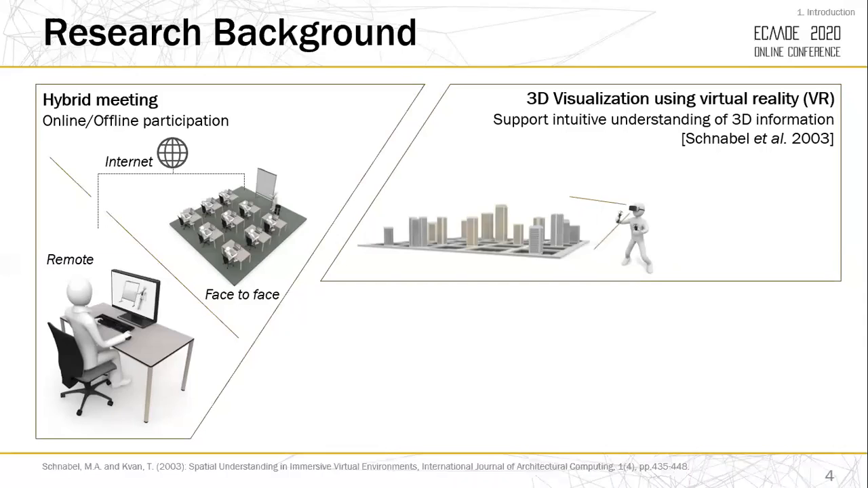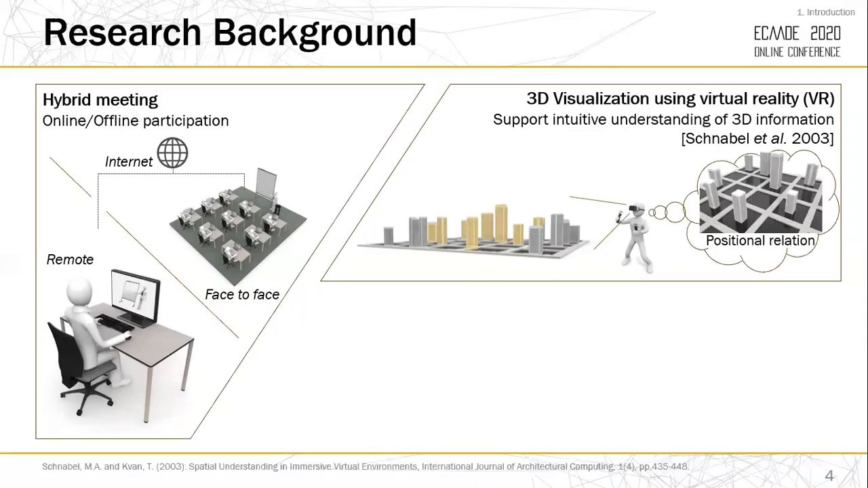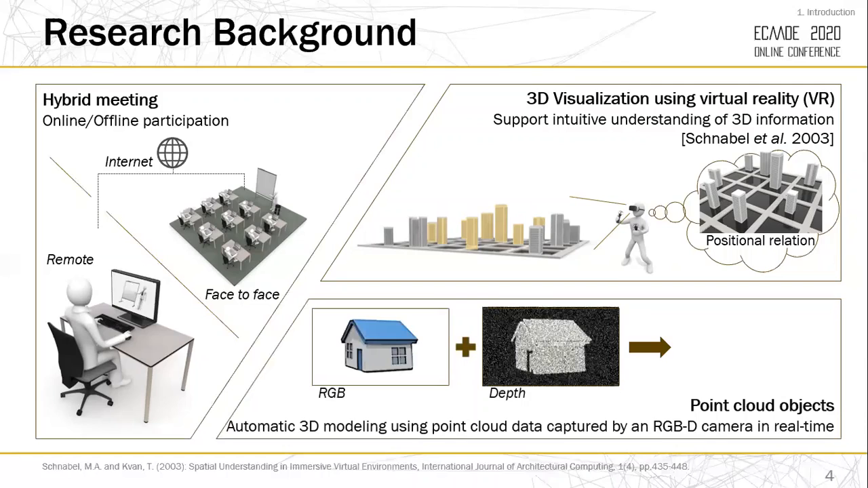Secondly, 3D visualization using virtual reality. 3D visualization helps us understand 3D information such as spatial composition or shape of 3D objects. Thirdly, real-time point cloud objects, which are 3D models created automatically using an RGBD camera. Point cloud objects are good at representing the shape of 3D physical objects in real time.